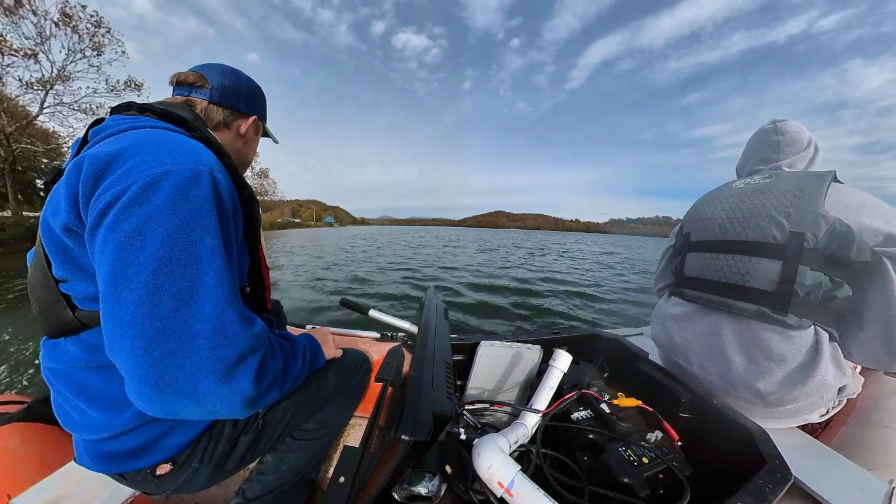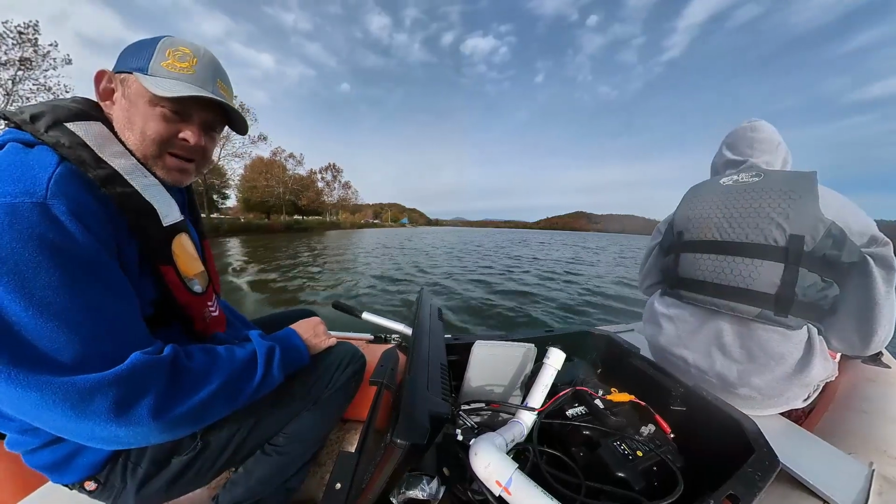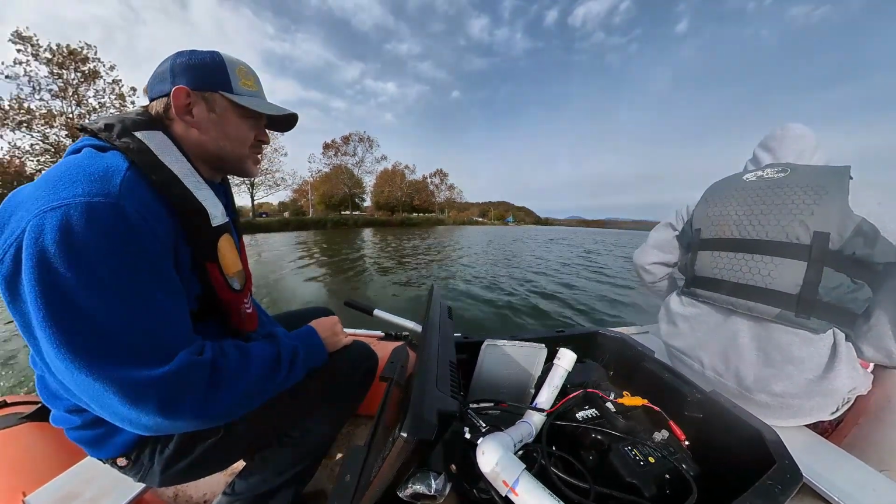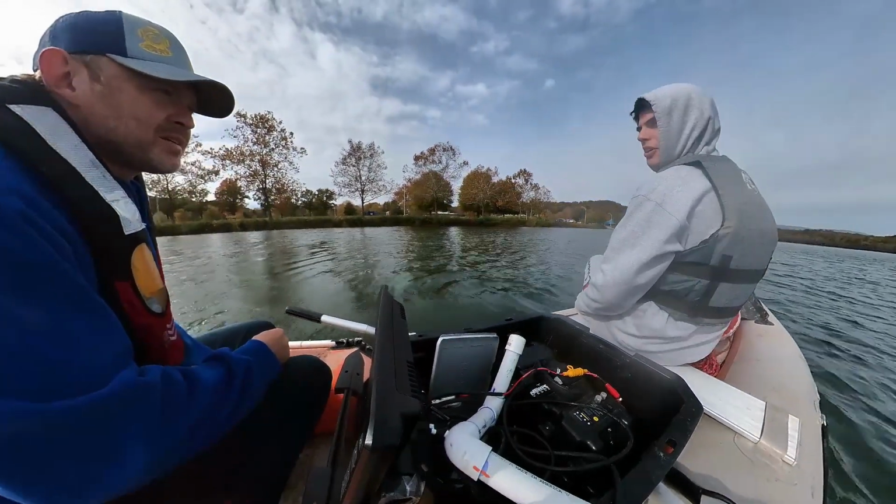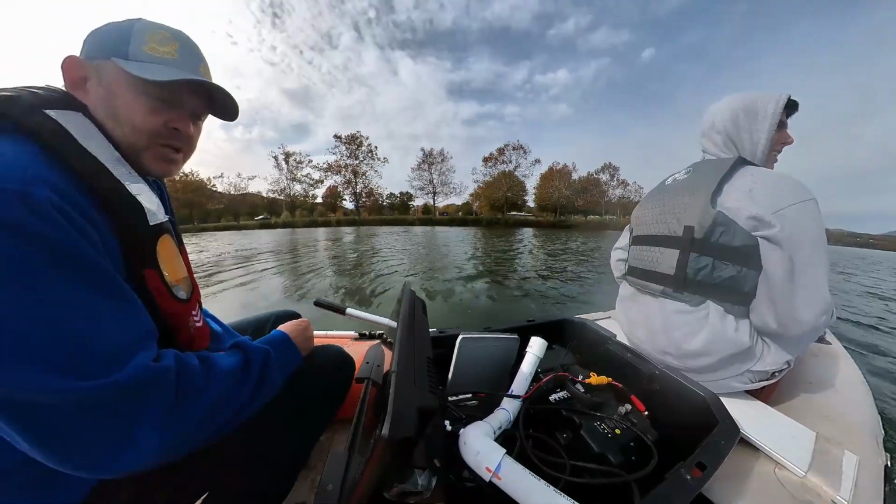Awesome. All right, so we finally got on the river, got everything going, got the motor running. It's kind of being finicky, but I think it's just cold. So we're gonna start scanning this thing and see what we can find. Got Britton up here on the boat freezing to death. How's it going? Notice we have our life jackets on so nobody can yell at us. Yep. So we're good to go.